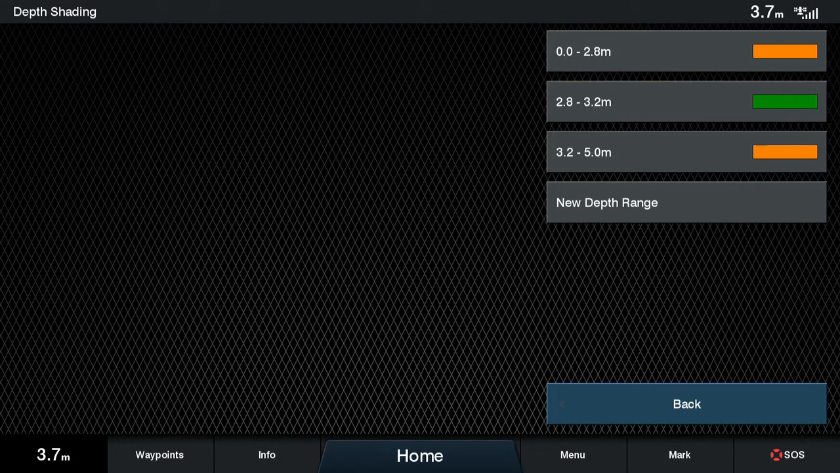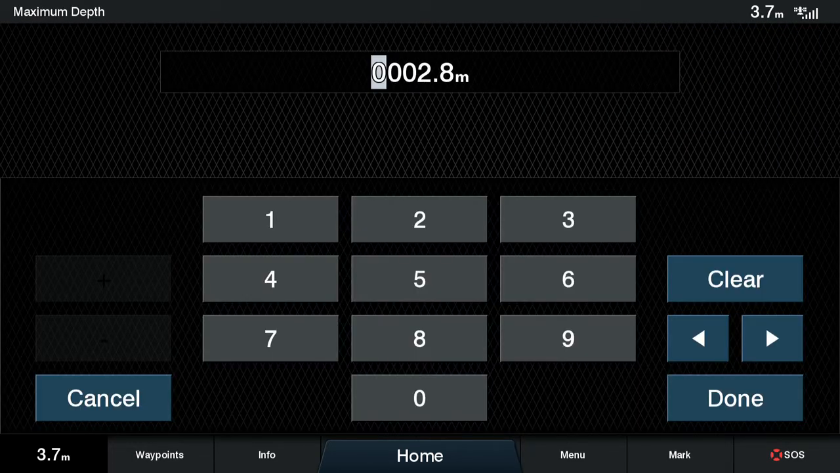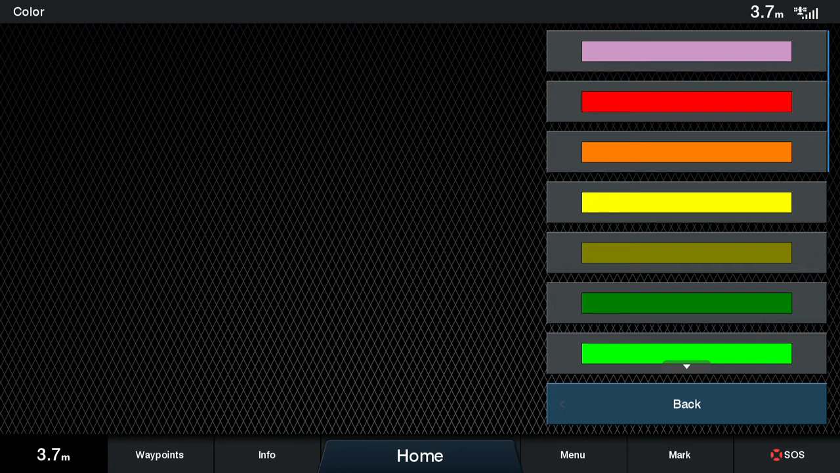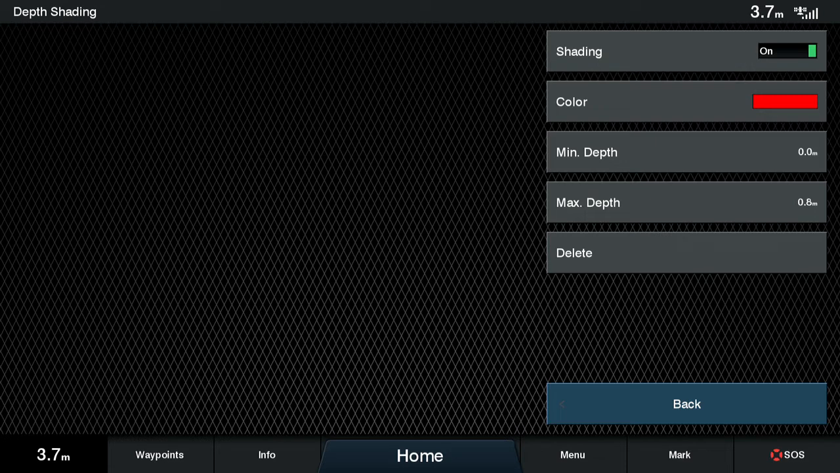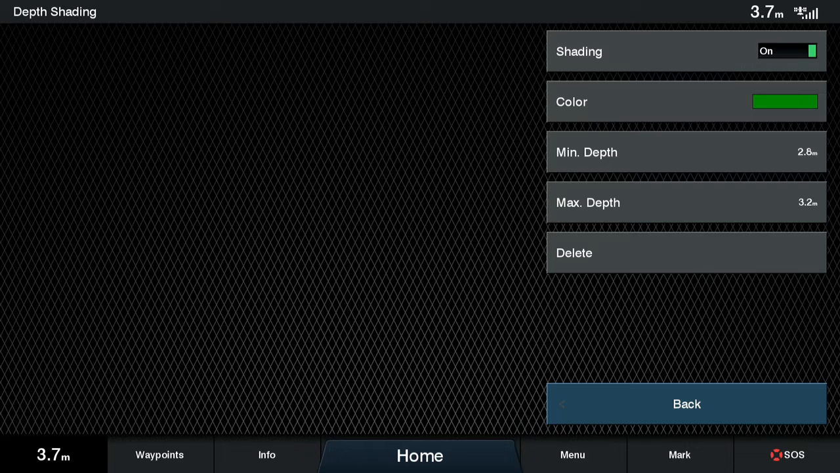We are going to set colors for a given depth range. I will here add a few more depth ranges to have more details and more information on the actual depth we are fishing. I will not comment on those next steps, the steps being pretty intuitive, and I already commented on the first part of the video.